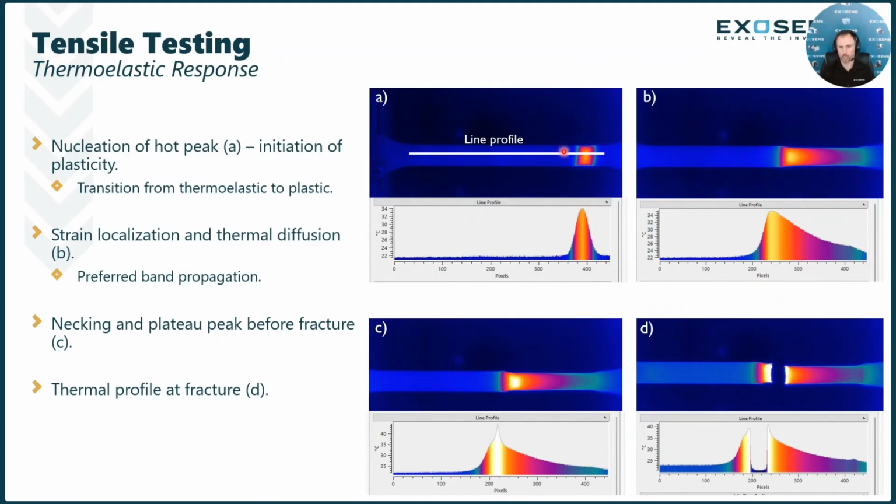If we next look at B, this image over here, that nuclei has started to propagate laterally to the left, and we see that propagation in the temperature profile. This hot nuclei band is standing strong, it's leaning, right? We're starting to get that propagation. We have a little bit of a gradient leading up to it before we get to the dominant band, and then we can see a nice gradient with the tail of that nuclei.